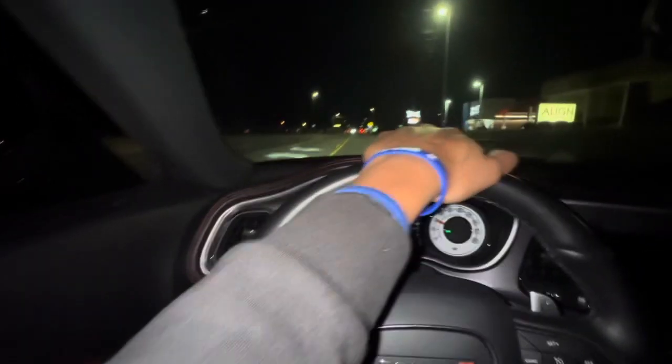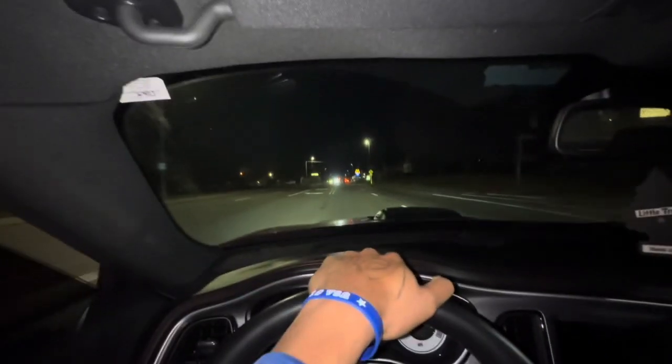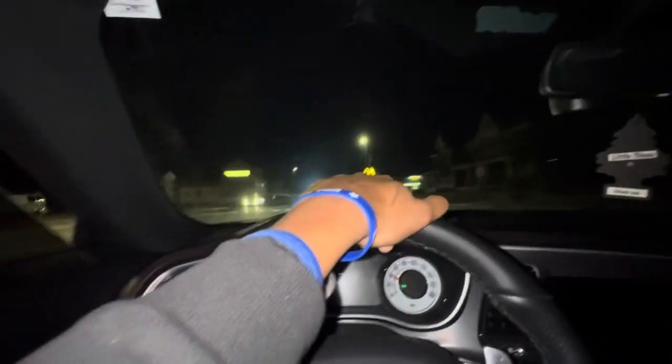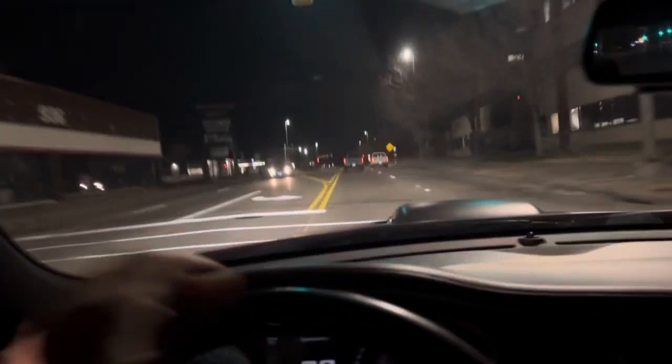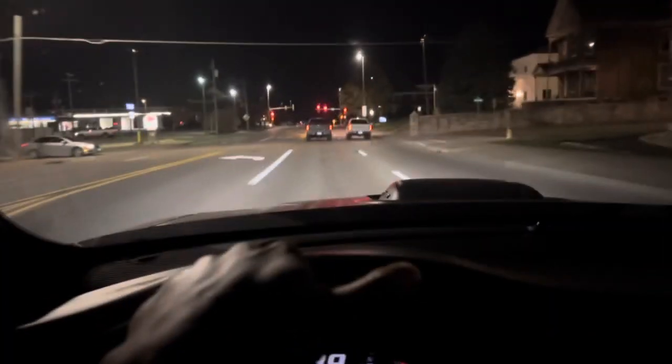It's cold too, by the way, but I ain't gotta let y'all know it's freezing outside. I'm still gonna get out this nighttime POV though. I don't know if I should have my flash on though, fool. I'm gonna get them loud revs and a loud exhaust too, man.